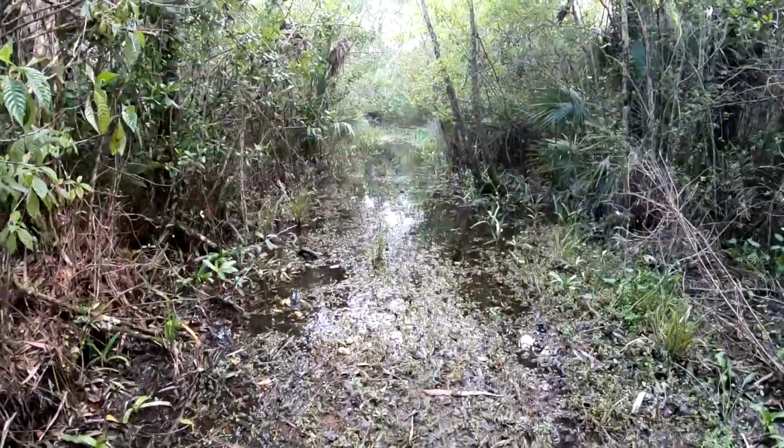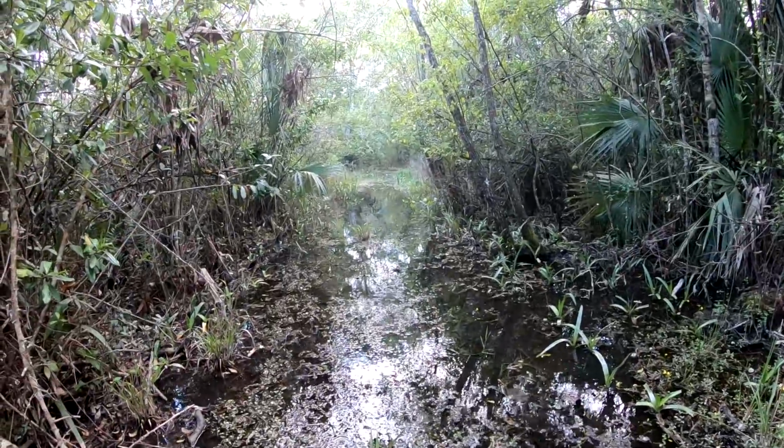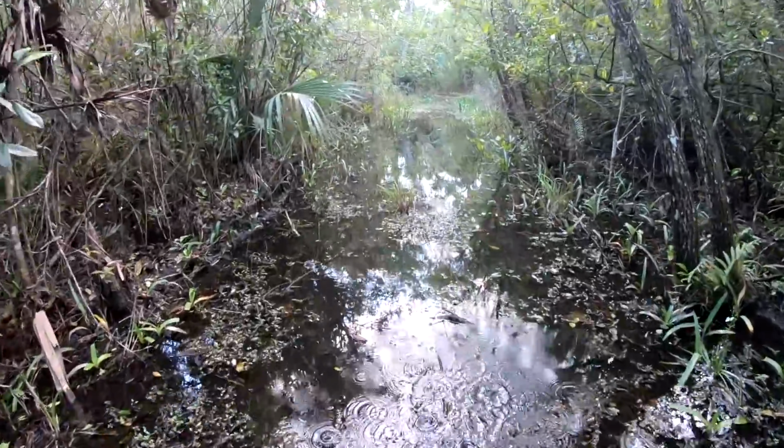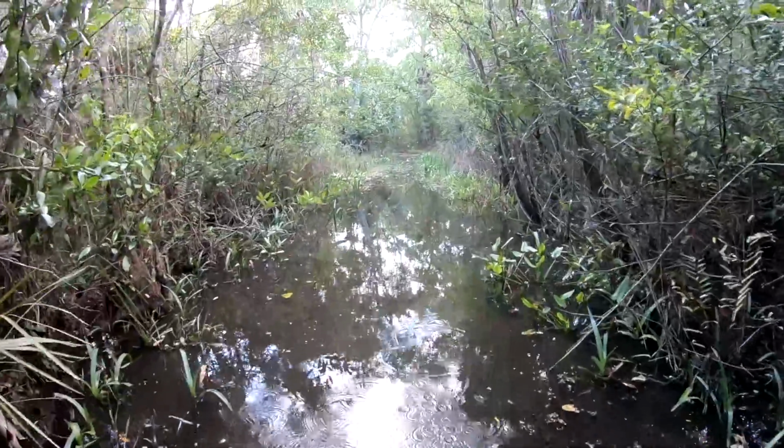As you can see, this is how Mud Tram got its name. Oh man, 2.2 miles of walking through this should be fun. Oh, maybe it's only wet here right at the beginning. Oh.